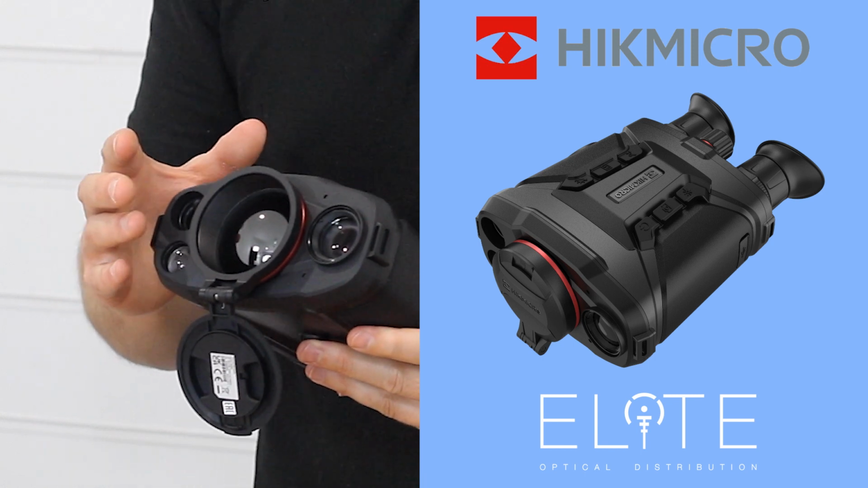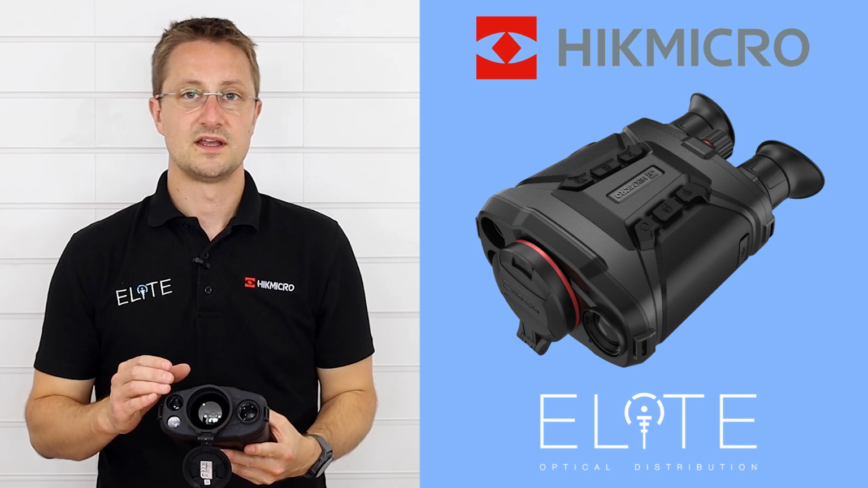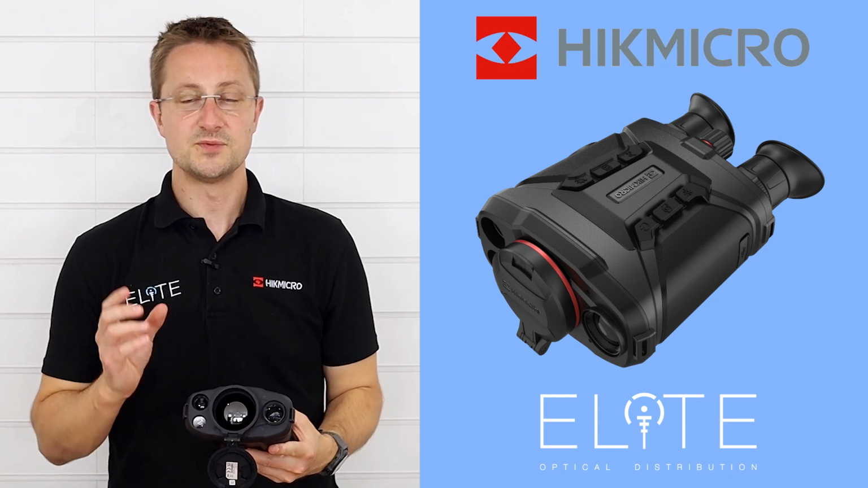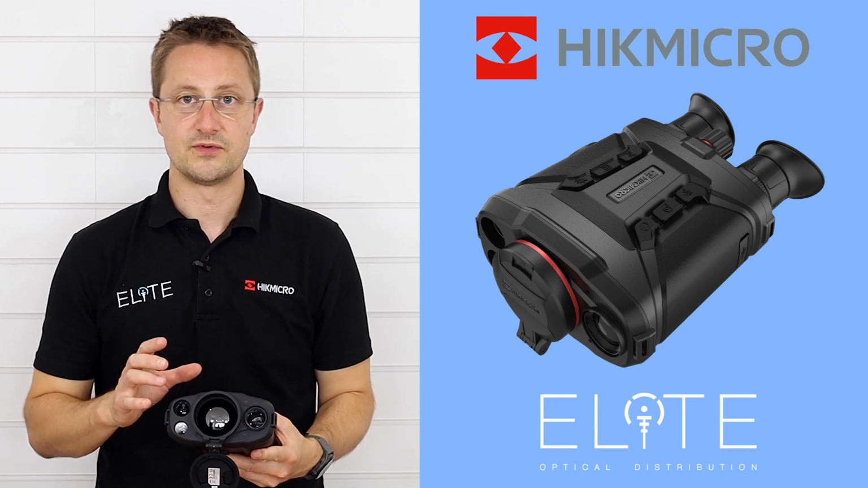So that's delivering the same sub-20 NETD performance through a high performance lens. That's giving you excellent detection, and it's also giving you performance in the worst weather. So small temperature differences can be measured, so when the weather's interfering, this is going to carry on performing.